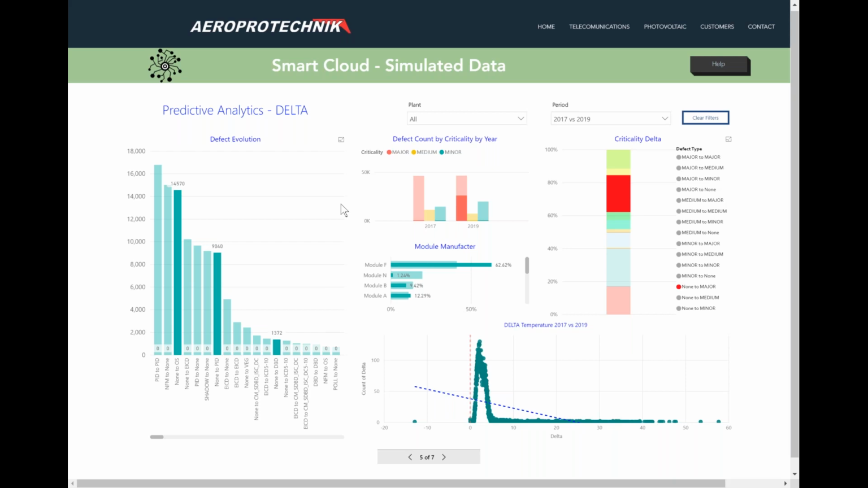Open strings is typically a quick win, quick to fix. Then I have the PID, which is a little bit more complicated, but still in an early stage it is possible to revert. And then I have the DBDs, which is as well a problem that can be fixable. And I can act in advance. I can even see the modules that are affected by this one in detail.